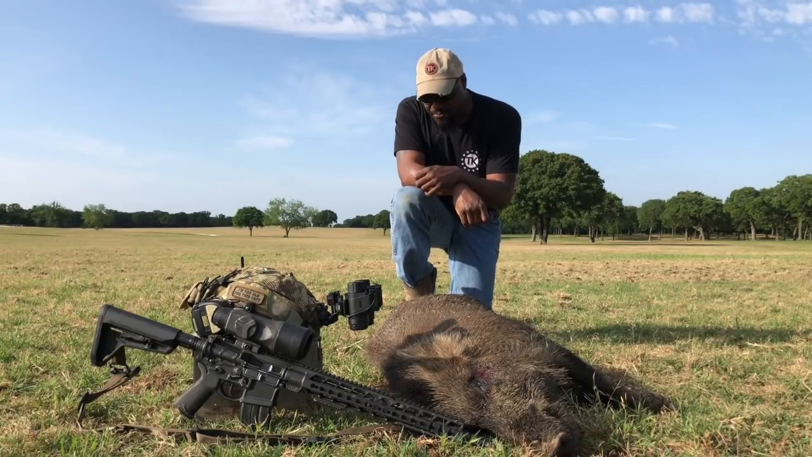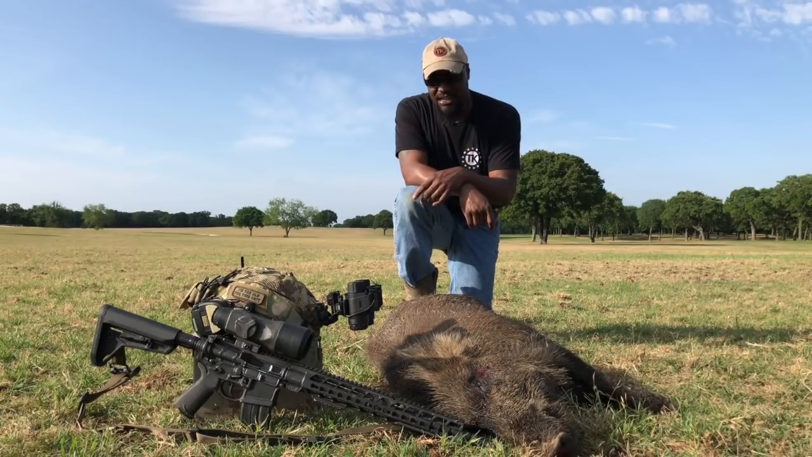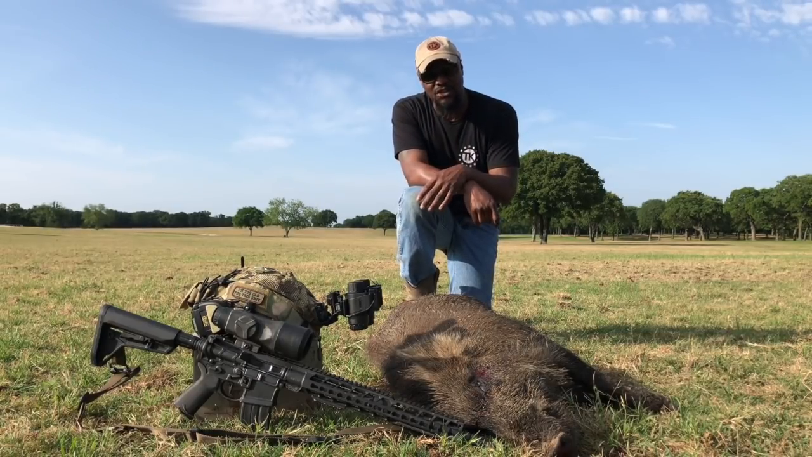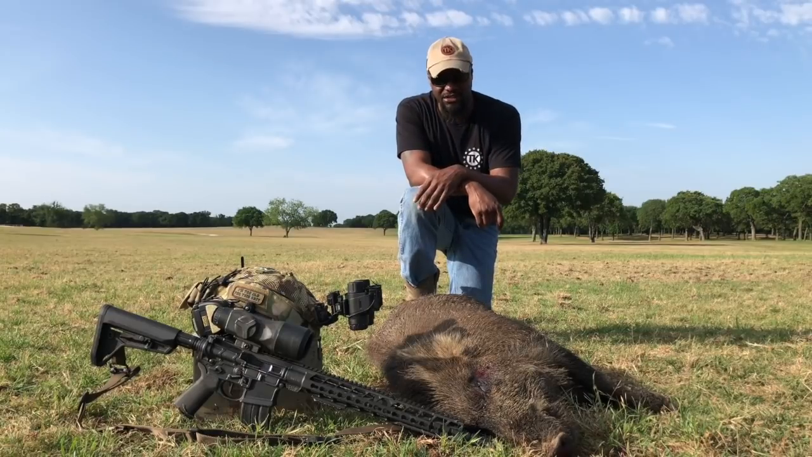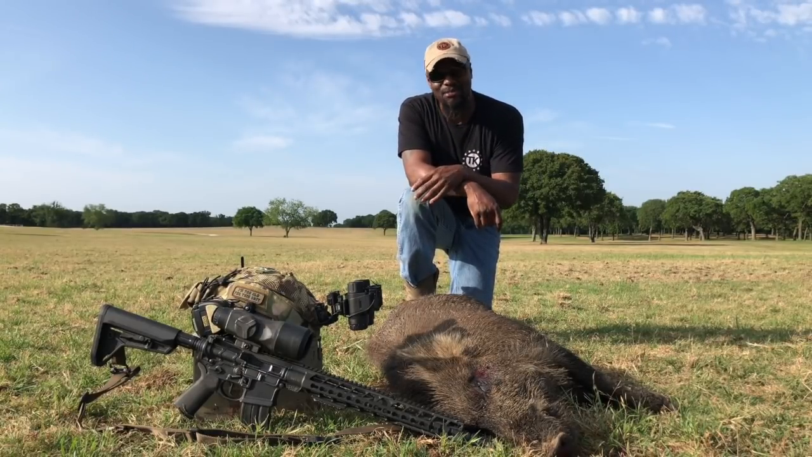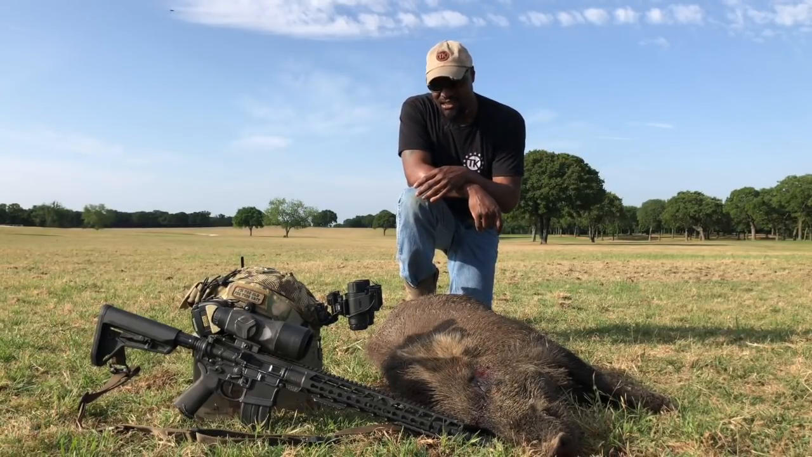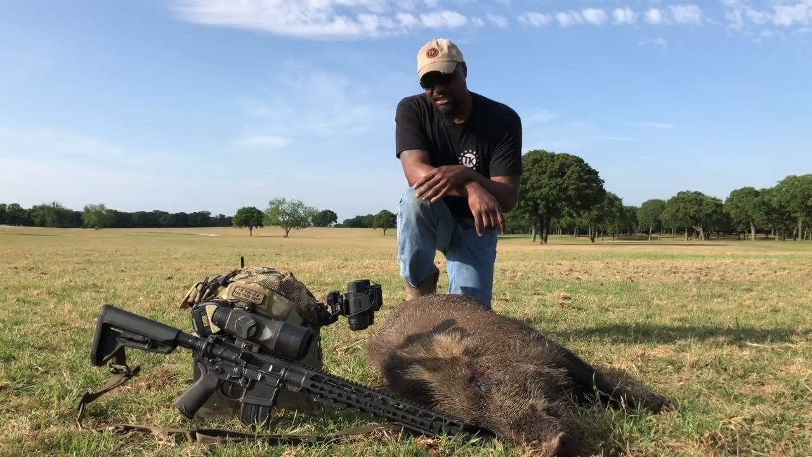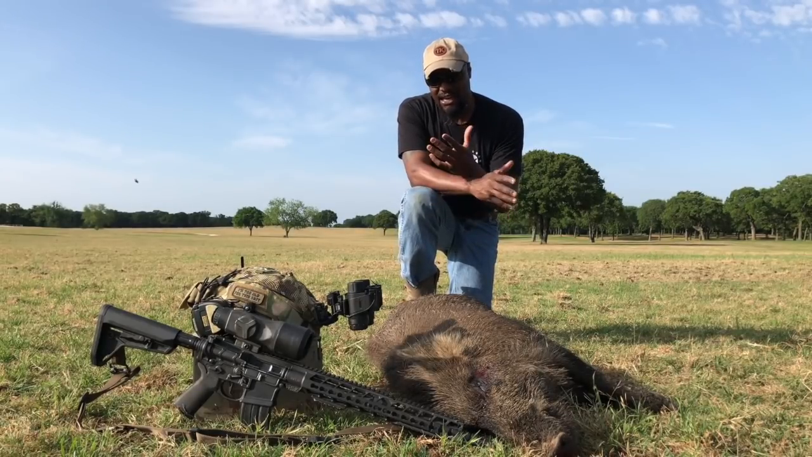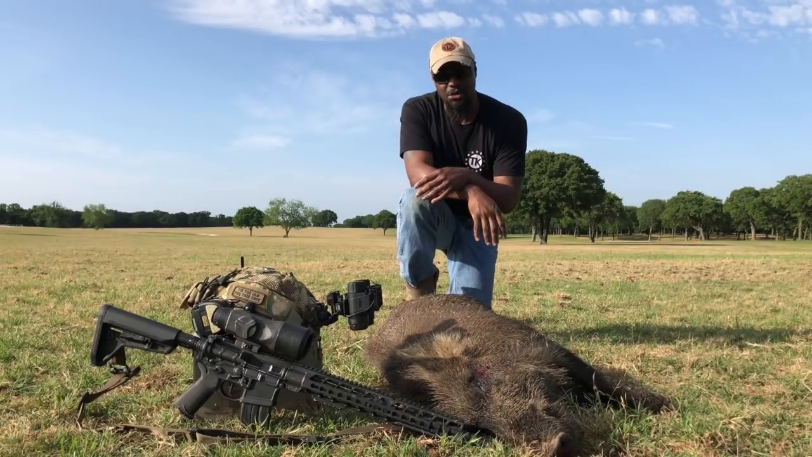Had a lot of fun getting this guy down on the ground. I'm pretty positive he was doing the damage about 100, 150 yards from where I shot him in the open pasture. So he's problem solved right here. But man, I just wanted to share that with you guys. Again, there's so many things that can be thrown at you at nighttime, and at the end of the day, if you just identify what you're looking at, you'll be all right.